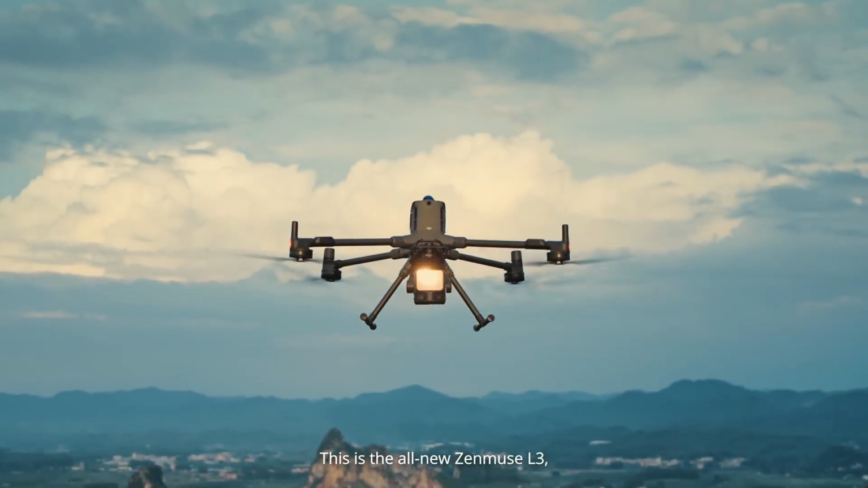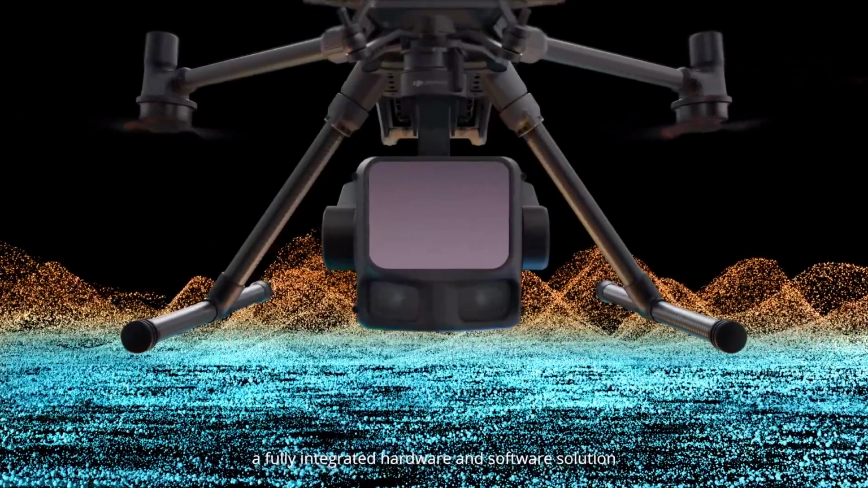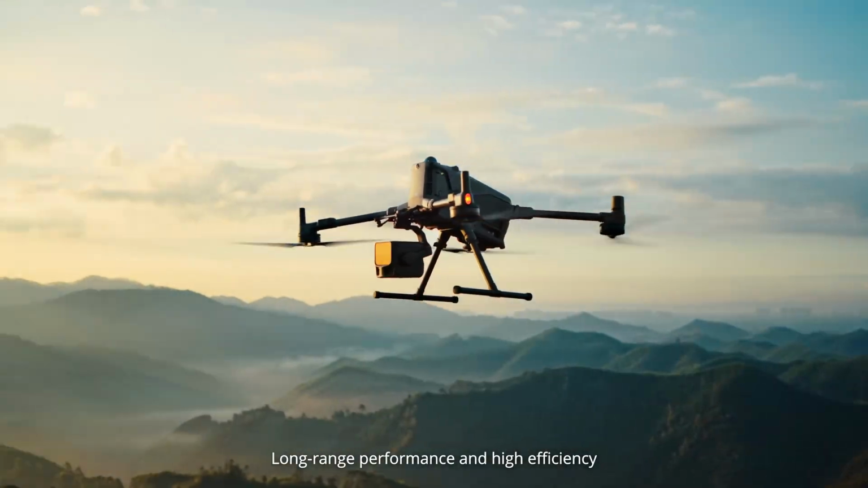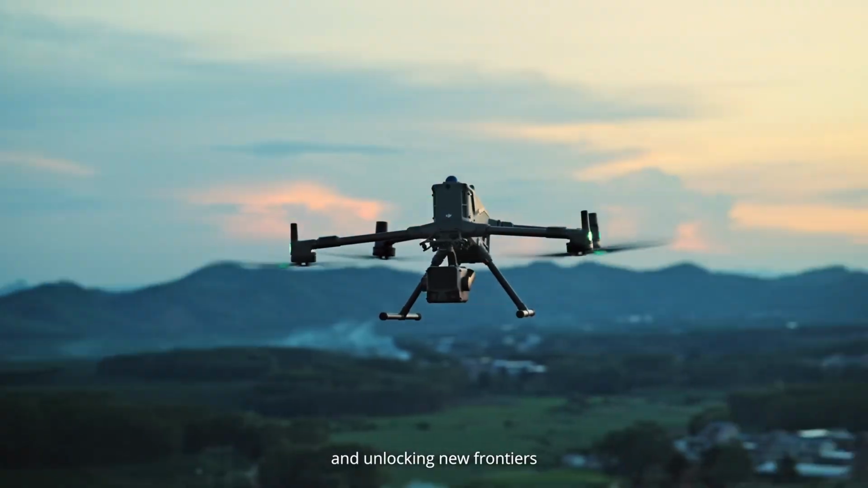This is the all-new Zenmuse L3, a fully integrated hardware and software solution. Long-range performance and high efficiency, making aerial mapping more accessible and unlocking new frontiers.